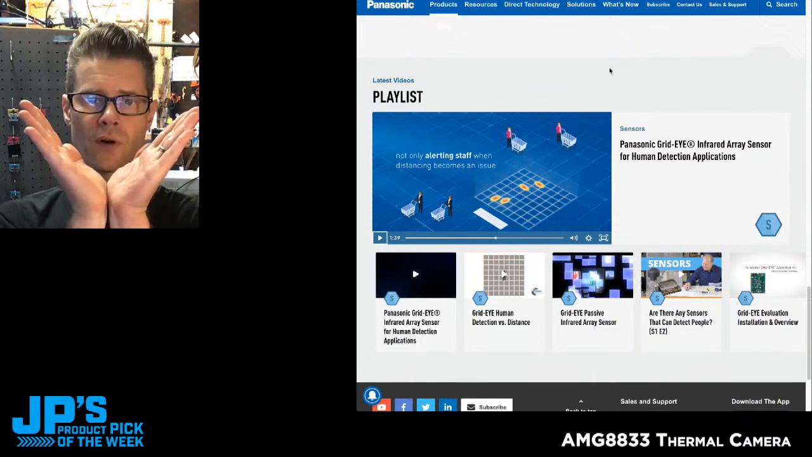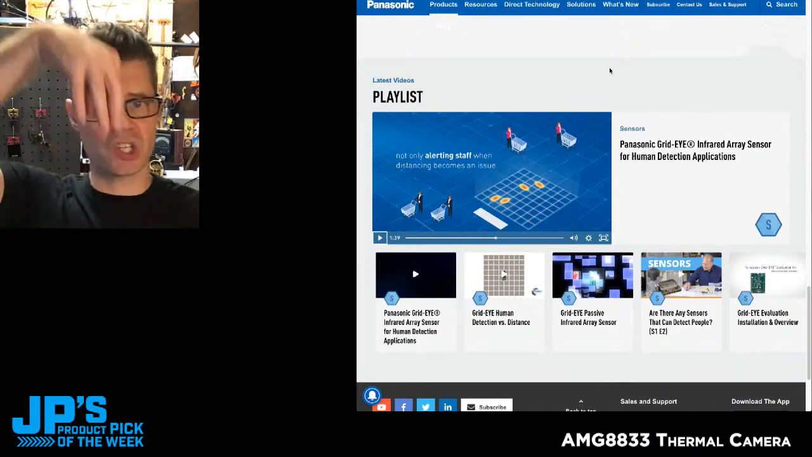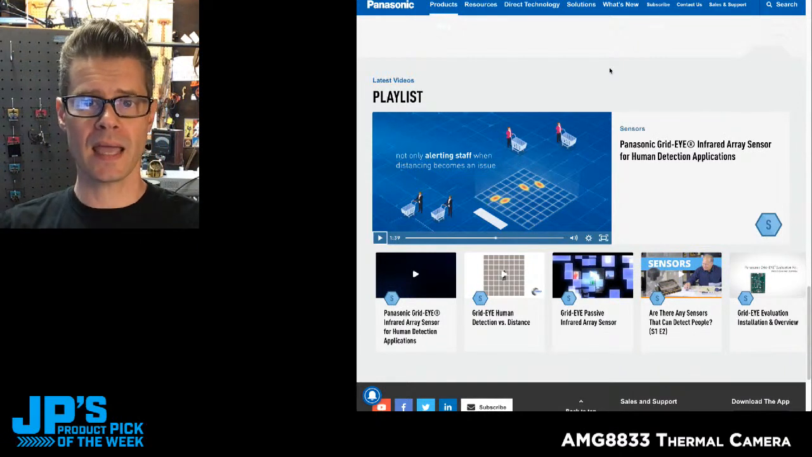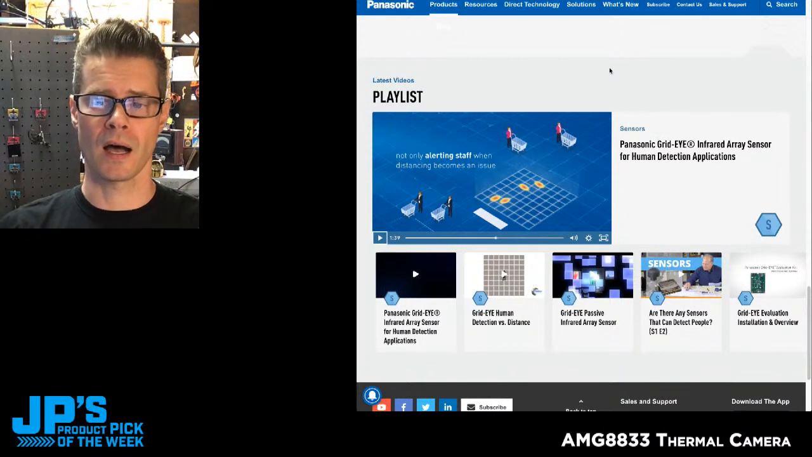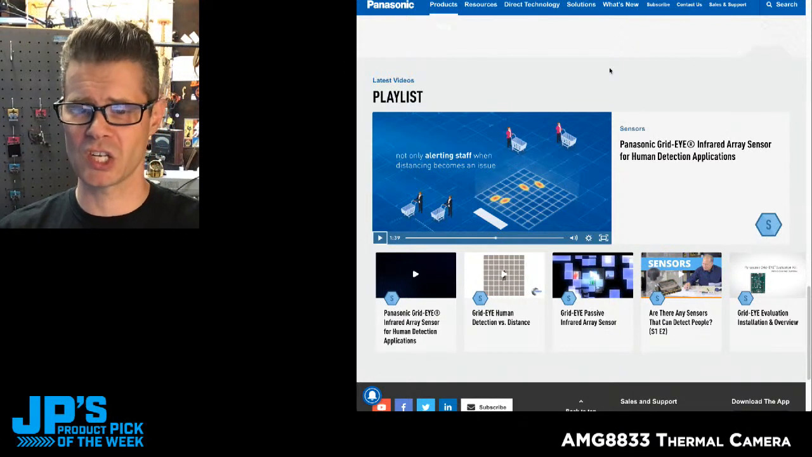There's a little lens in front of all these elements, so you can get a pretty wide spread of positions of heat sources, which is really useful today for things like counting how many people are in a space and even telling how close they are. If people are closer than 6 feet apart, then you might have an issue depending on where you are, if there's masks, how much immunization is going on.